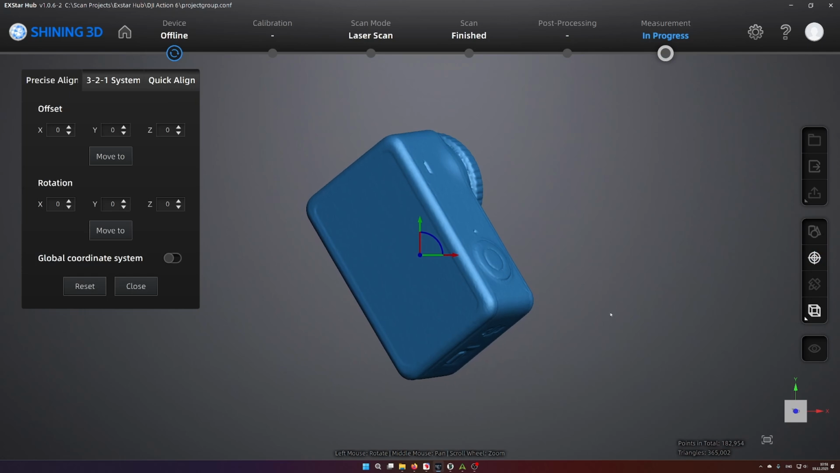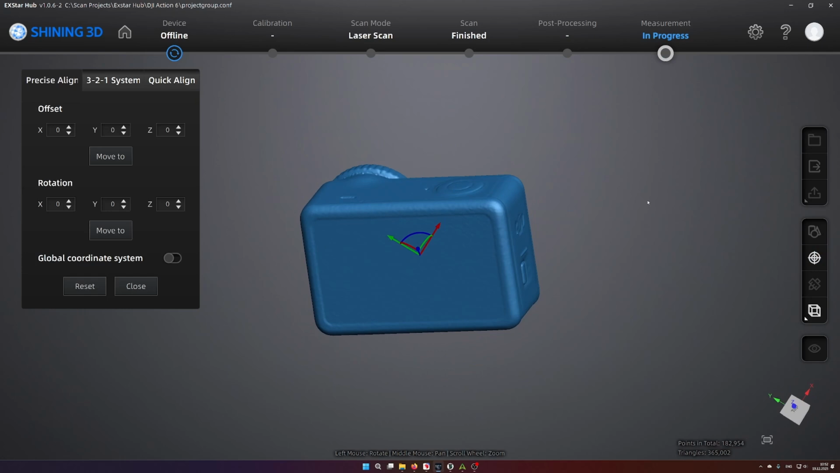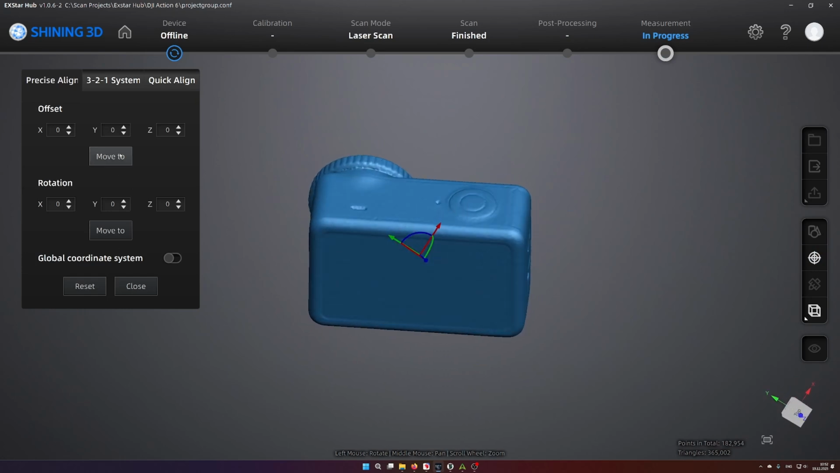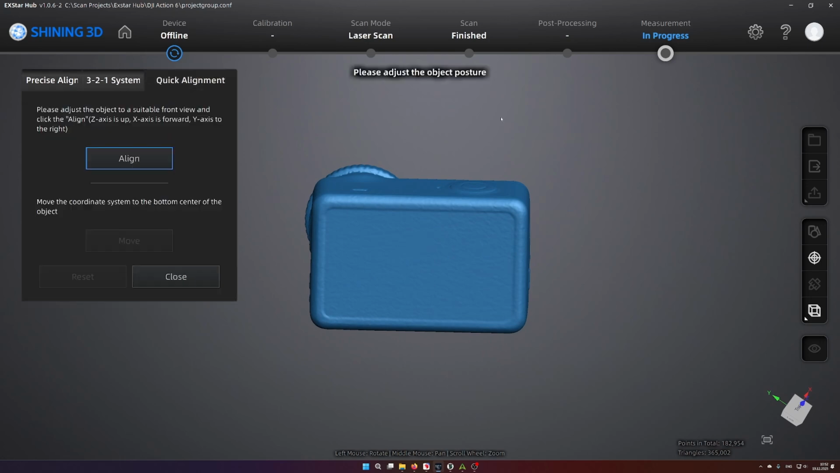There are multiple alignment versions. You can do a precise alignment by selecting or by manually moving the part, but generally speaking, I don't use it because I want to perform a quick align, which is very useful.